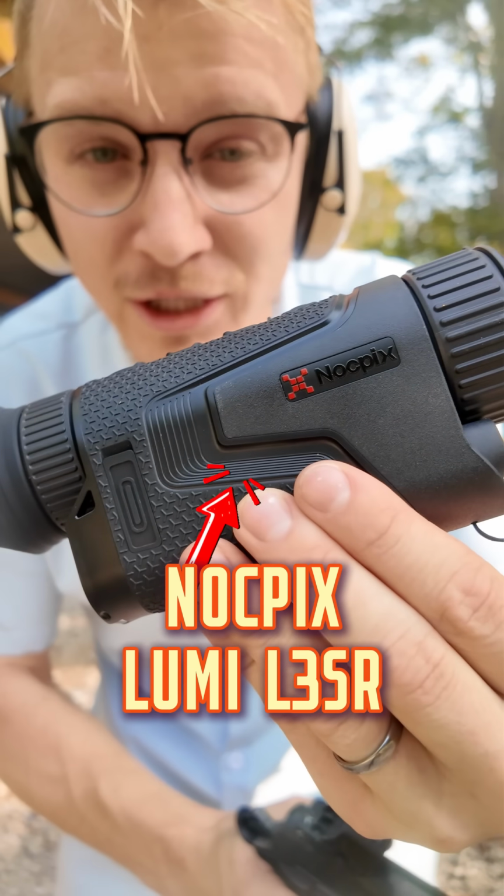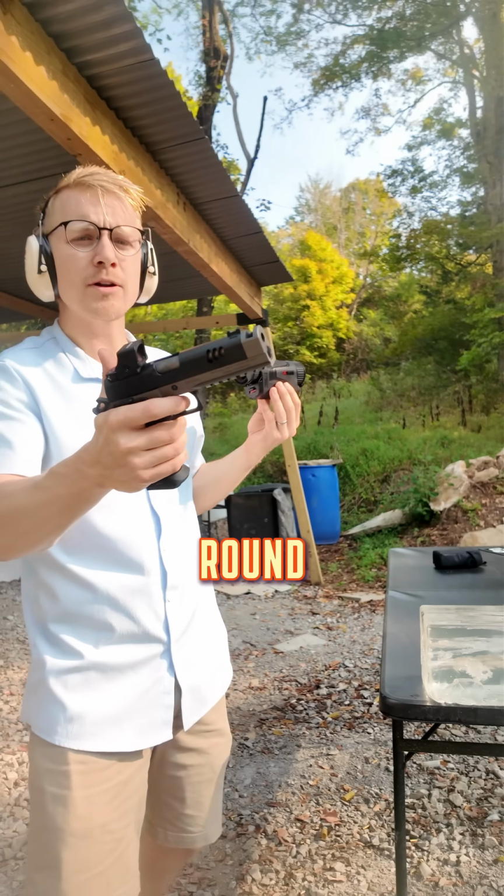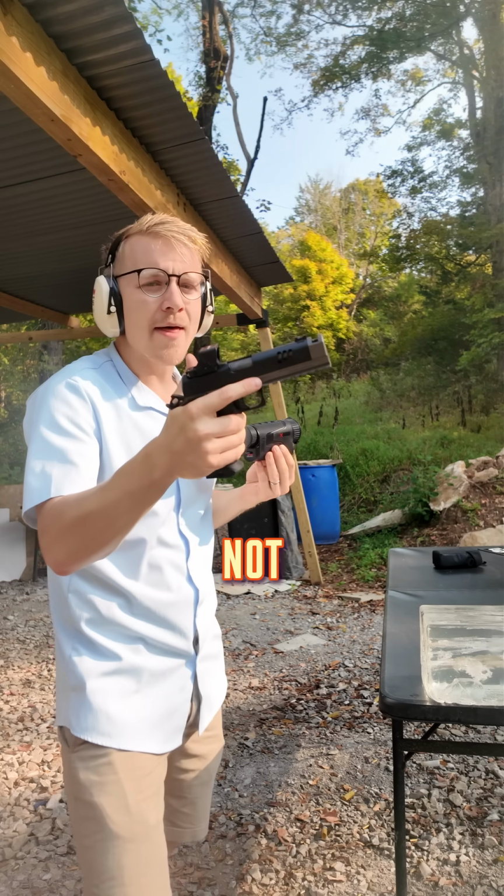so it's not gonna burn you. So go check out the Knockpix Lumi L35R, and if you get hit by a round of 9mm, it's not the burn that you should be afraid of.